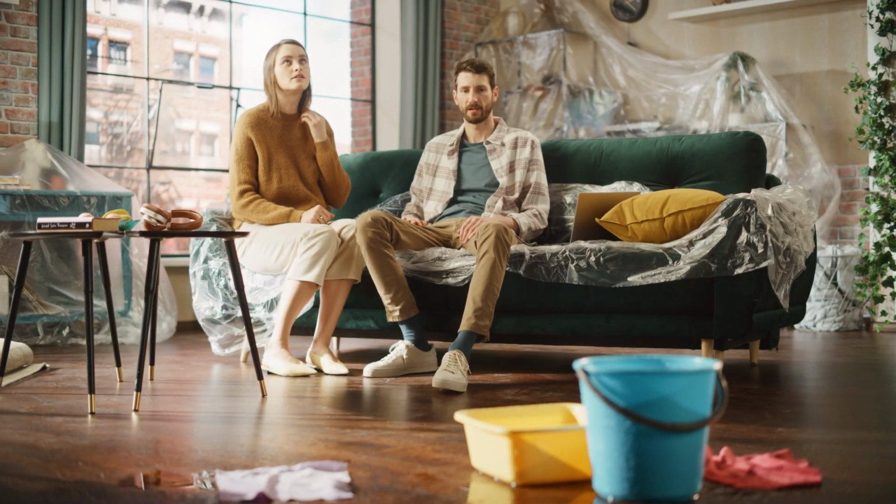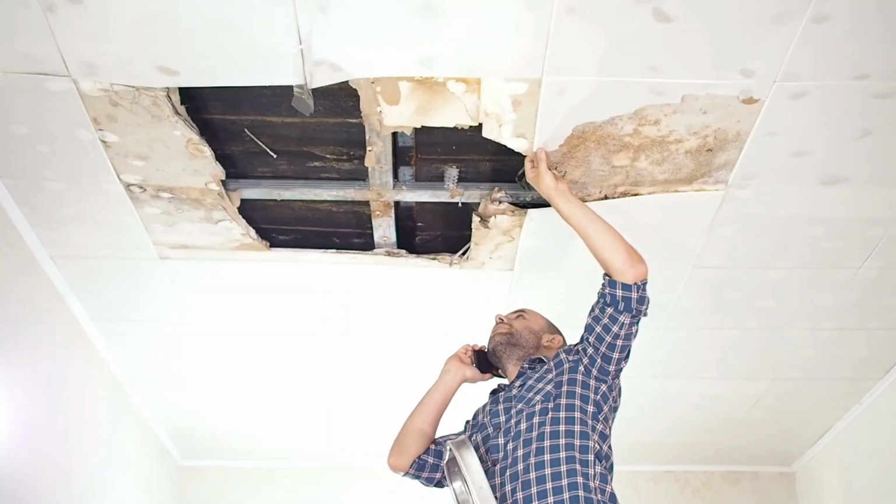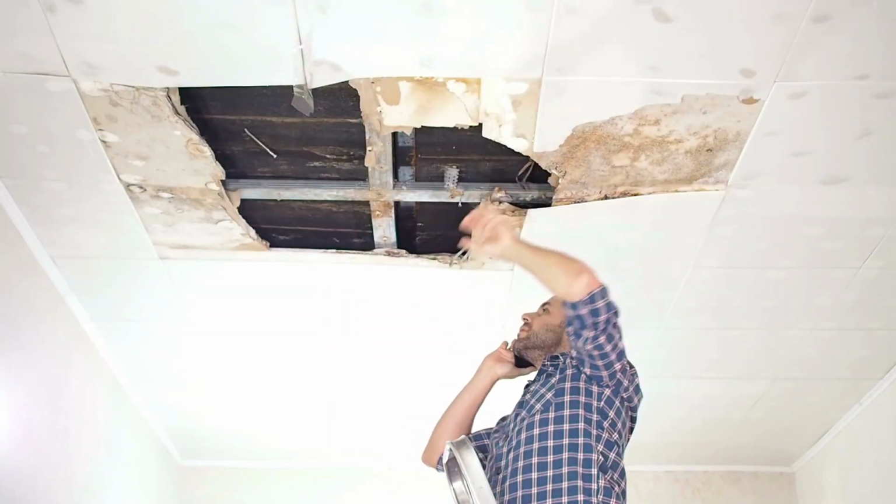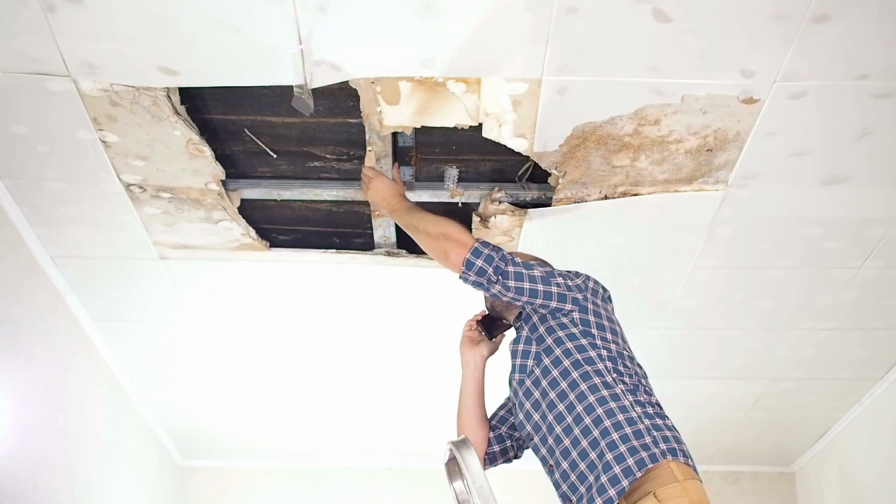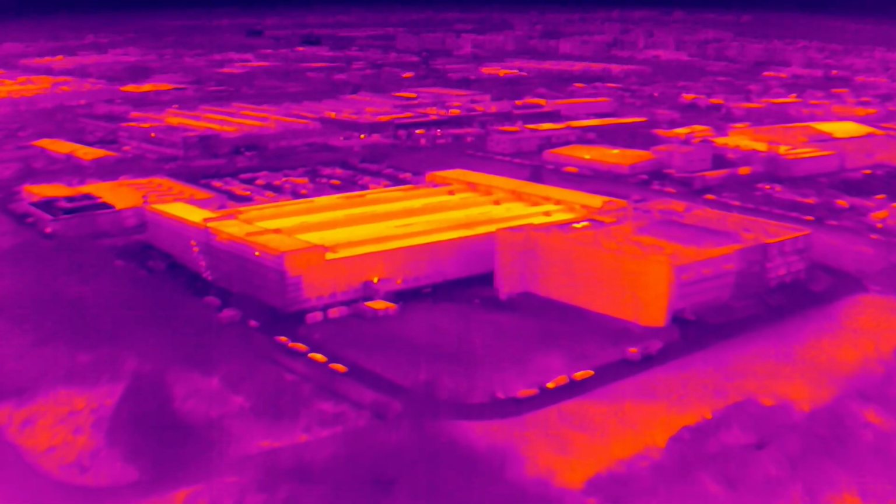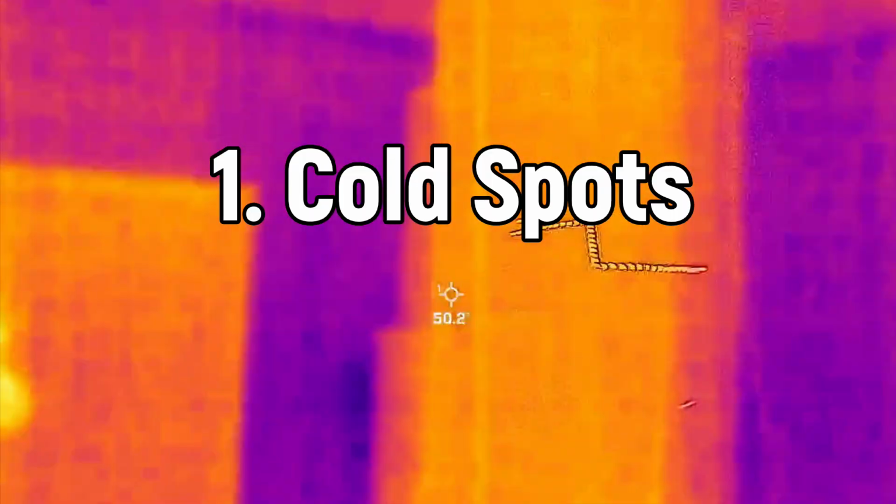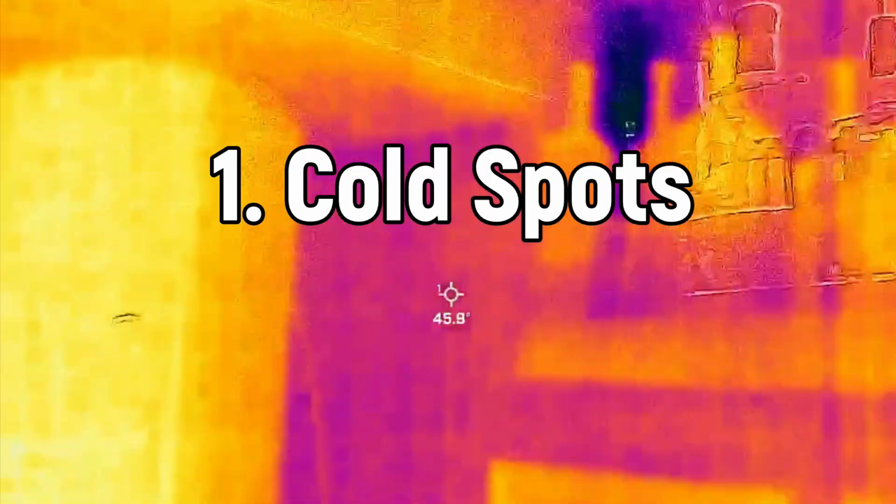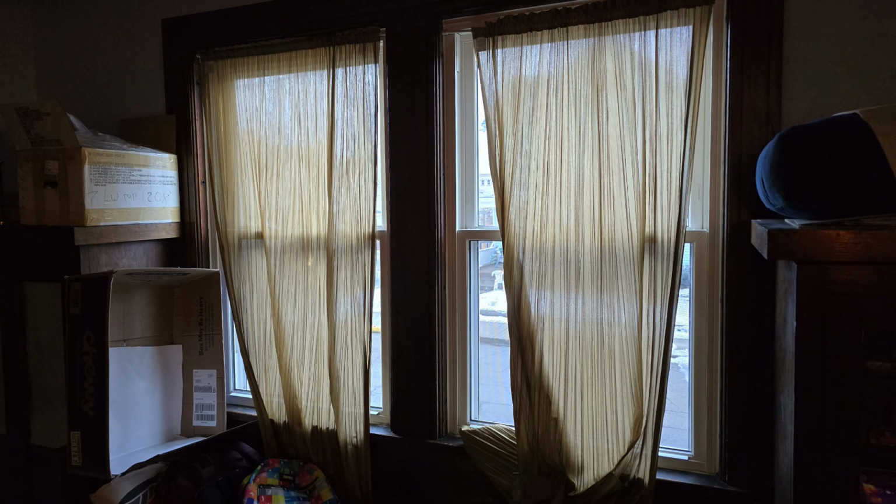Some homeowners may not even realize it until it's too late, when water starts penetrating their ceilings or destroying their walls. Water is certainly something we do not want in our walls and attics. Using thermal imaging can let us see two very important things. 1. Any cold spots in the home where there shouldn't be cold, and 2. Moisture. Take a look at this photo.